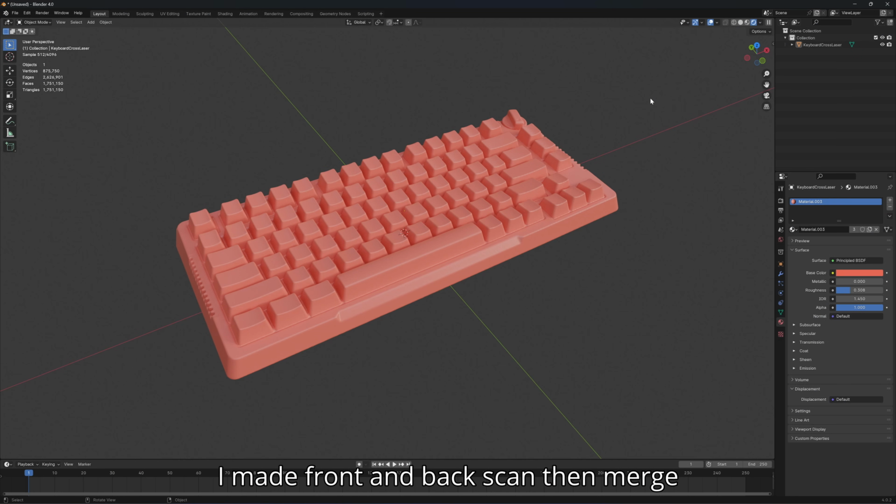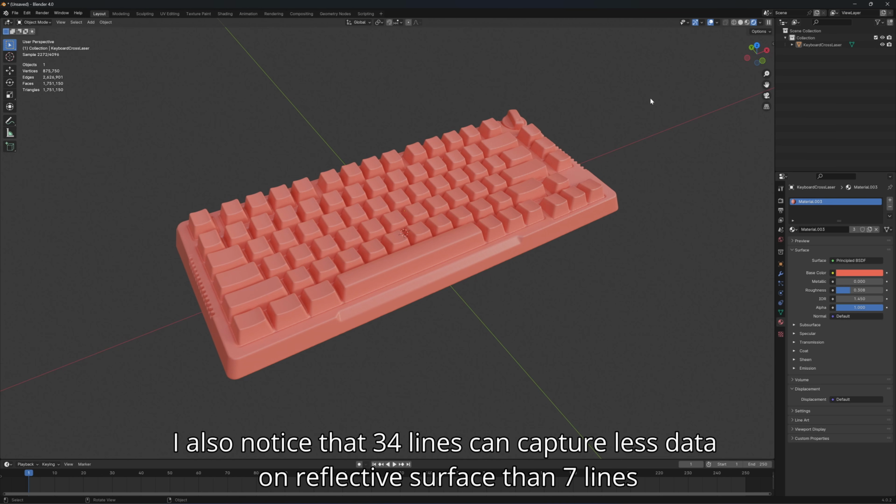This is the result from the keyboard scan, 0.3mm resolution.